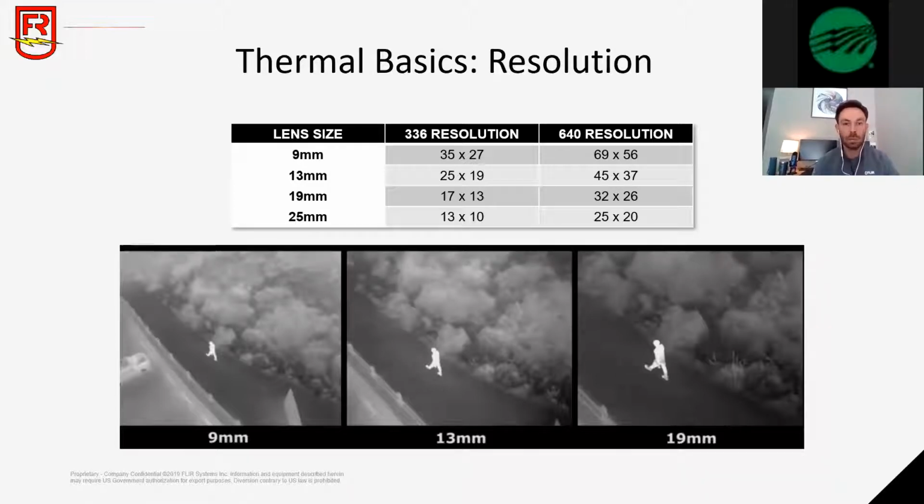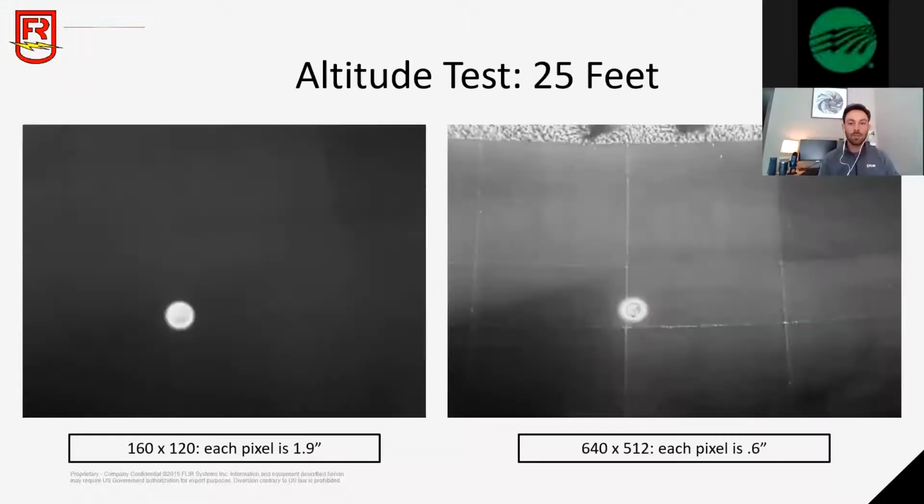What we tend to see in the market is that industrial inspection users like yourselves tend to opt for the 19 and the 25 millimeter lens, so you have a little bit narrower field of view, as opposed to a really wide field of view, which is great for search and rescue and some different public safety operations. So high resolution and a 19 or 25 millimeter lens is definitely the best option for utilities and inspection use cases. So now we're going to go into a visual representation of the difference between our different resolution cameras.